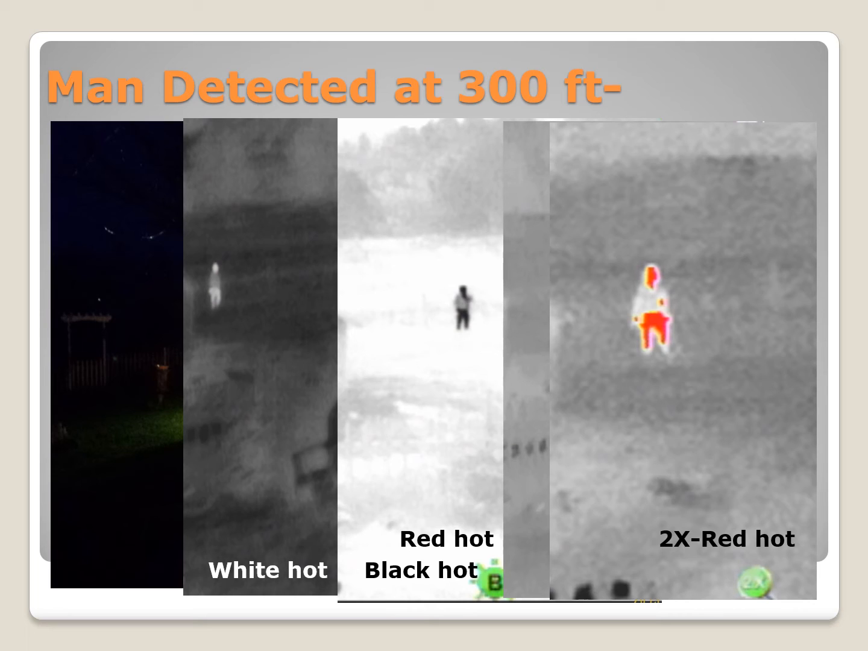So next I'm going to go to the videos that we captured in the vineyard. Just a couple of things to note. It was some time ago. It had been a very, very warm day, in the upper 70s at least, with bright, clear sun. We were out there at 7. It was dark, but it had not been that long since sunset. And we were out there for a couple of hours. But the videos really illustrate what you will actually see when you're out there.